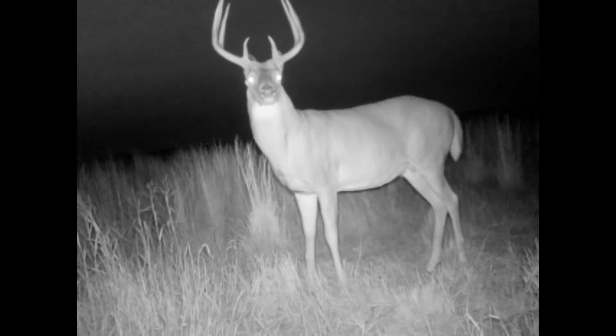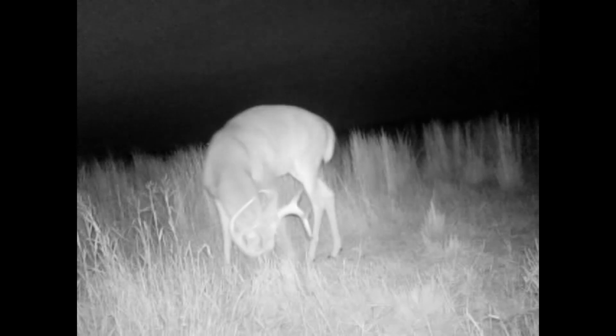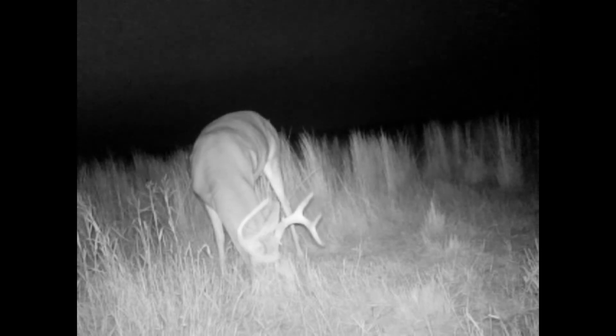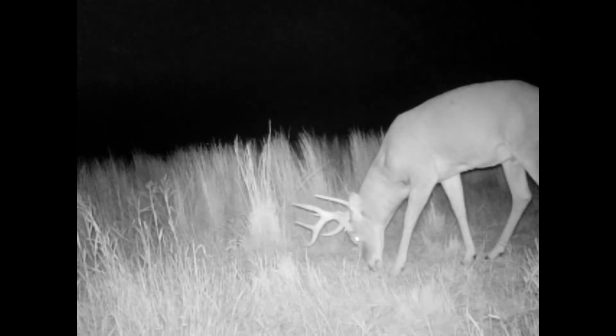This guy sure likes the food. Look at that, how tall them tines are. Not very wide, but they're tall. He's been coming back about every night. I mean, a lot of meat on them bones. He sticks around, and sticks around. He loves that food.